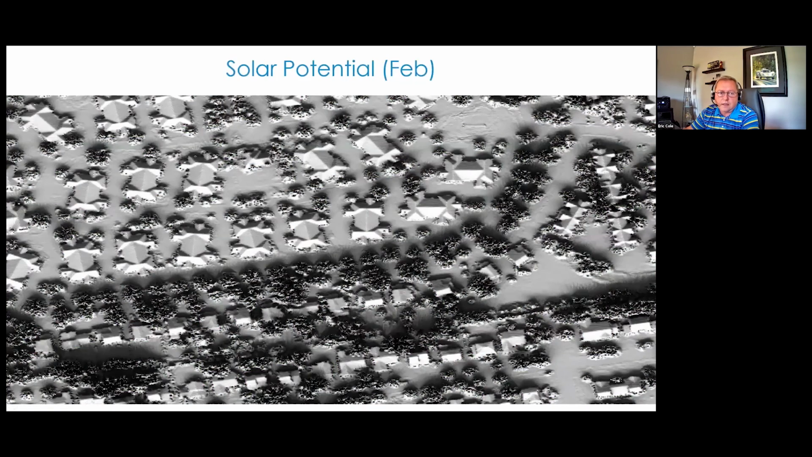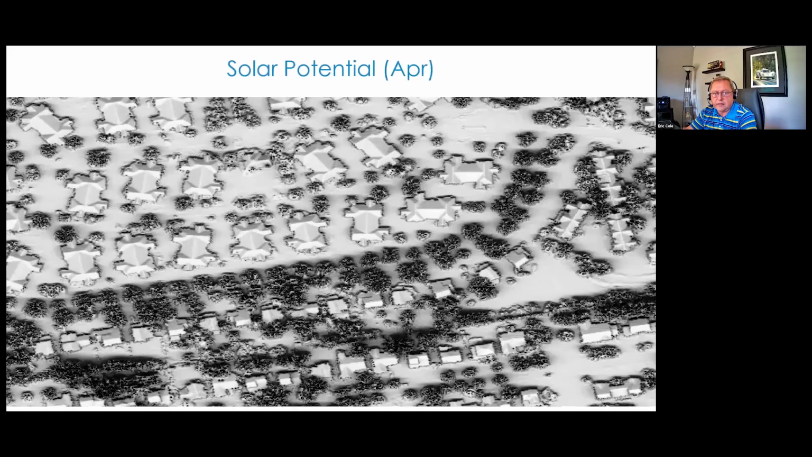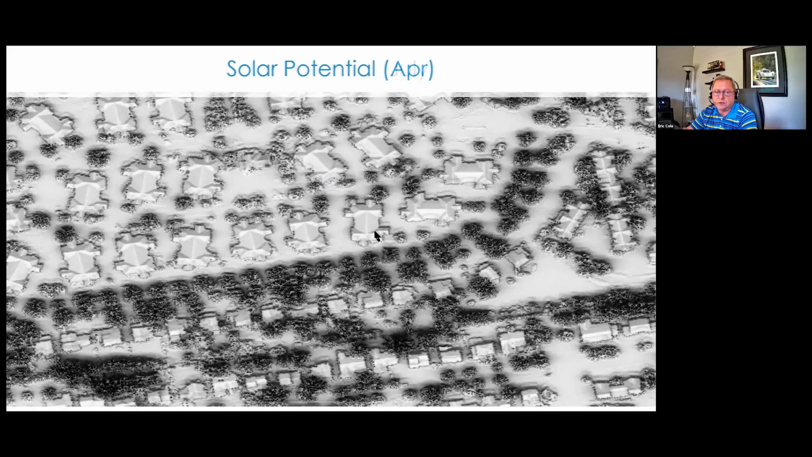And then we use surface data that's generated from the LiDAR, and we look at the sun angle from different times of the year. So this is a sun angle and how the sun hits and reflects off of these buildings in February, in April, and in July. And you can see clearly the difference as the sun angle changes and gets higher in the year. The buildings get a lot more sun exposure.